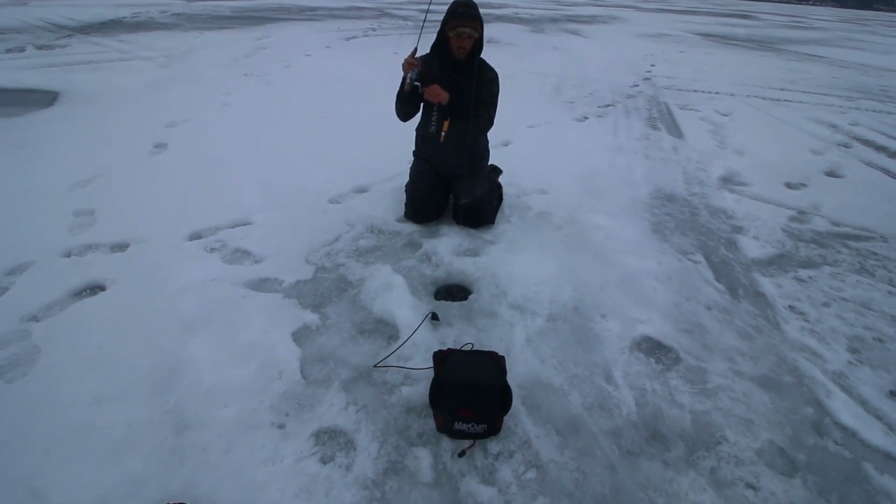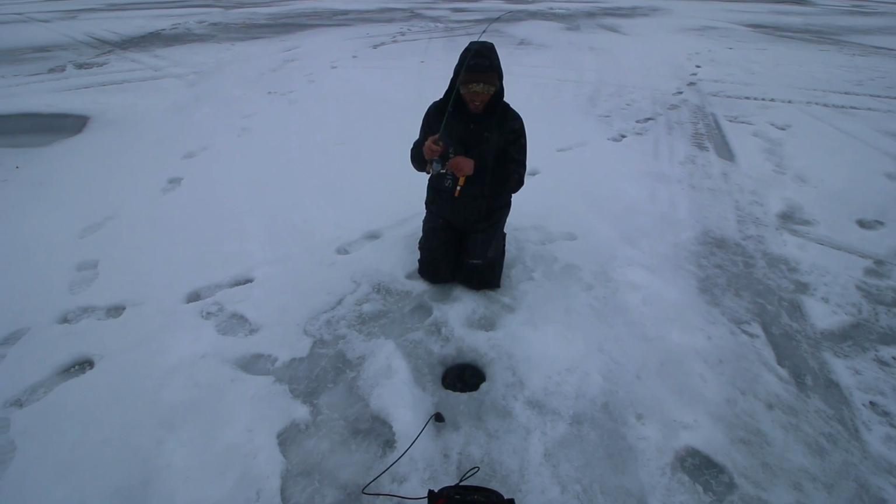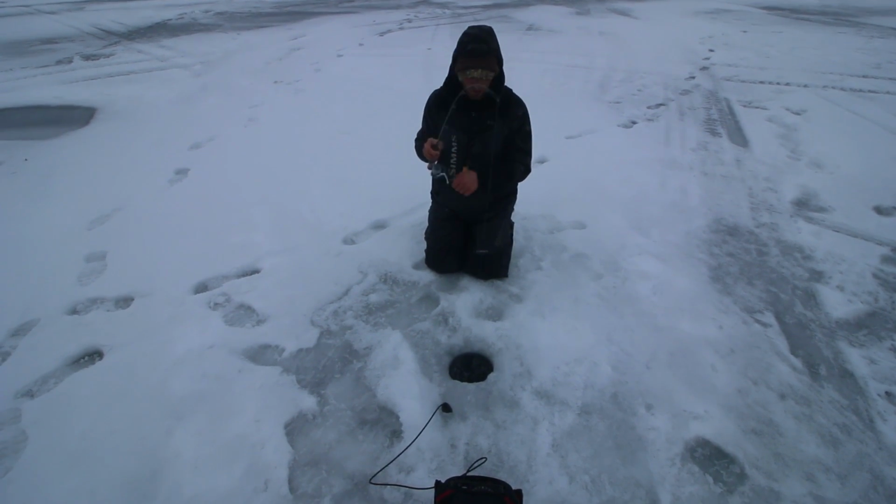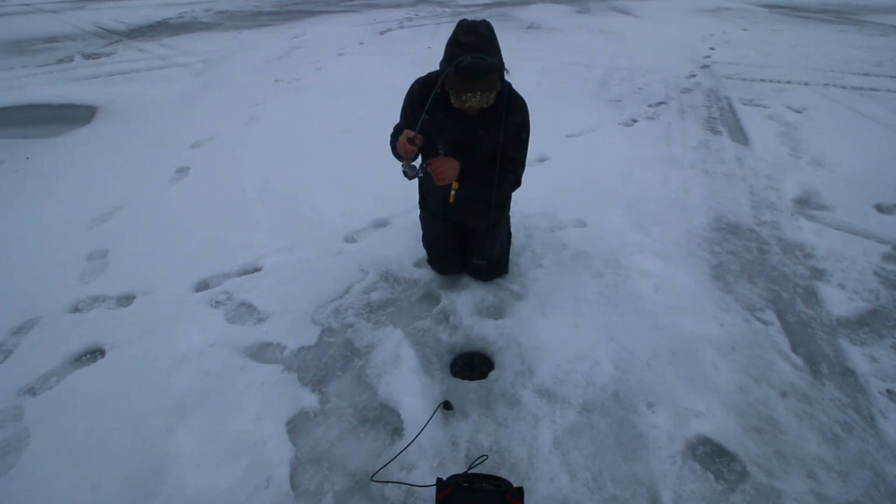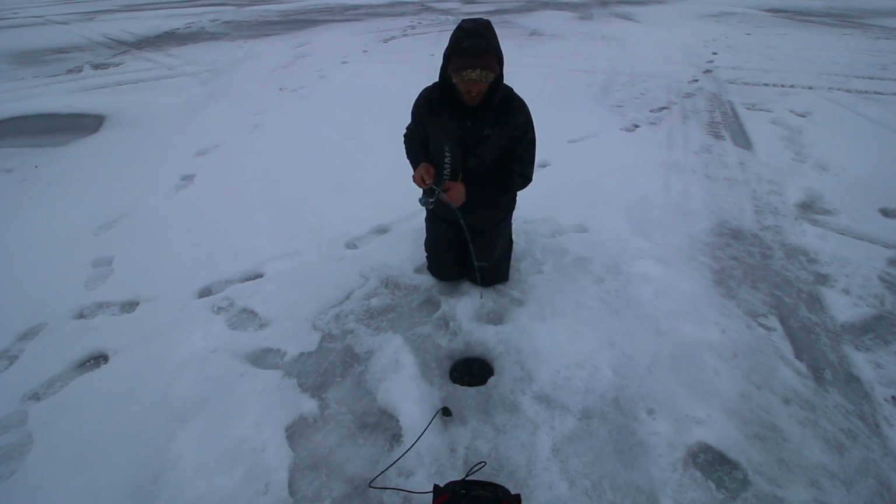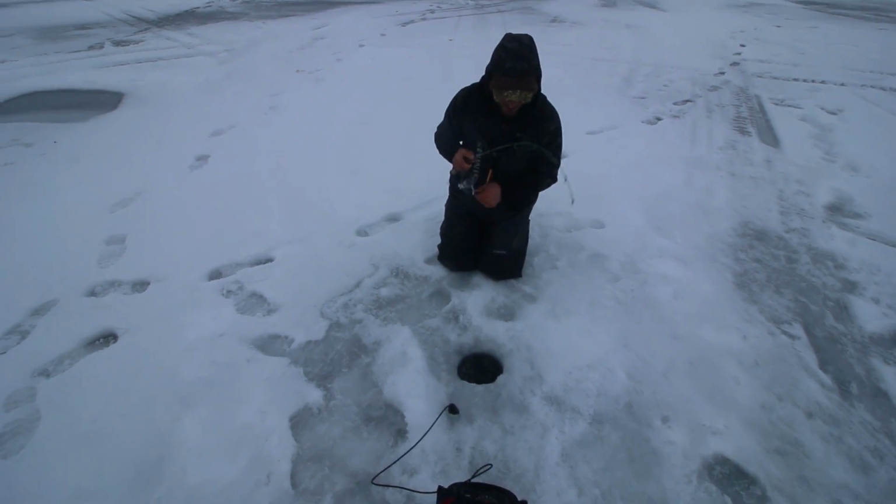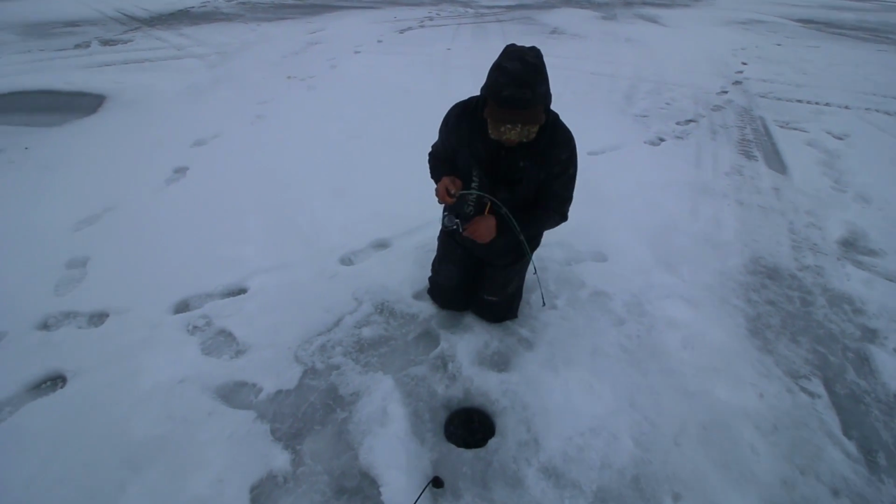All right, guys, we are hooked up on another one. We just moved spots, and I was just saying to Dax that they're not on this spot a whole lot, but when they are, they're extremely aggressive. And as I was saying that, my rod just loads up. Look down at the flasher, there's a big red mark right where my jig was. Too much fun. Like we said, middle of the day now.